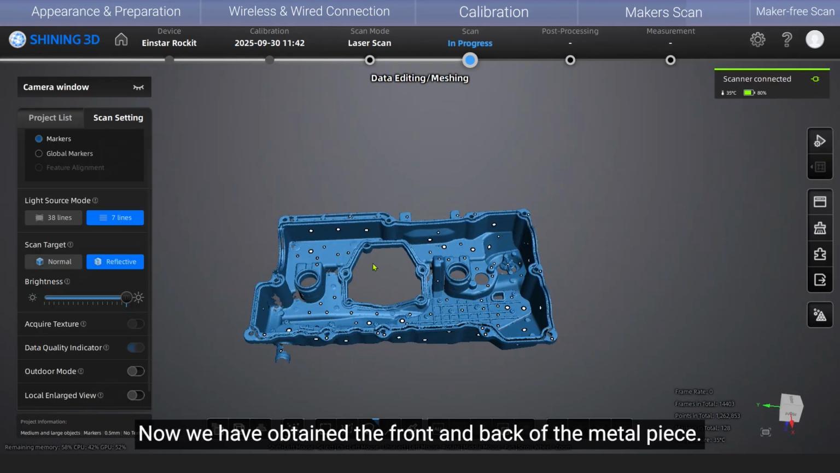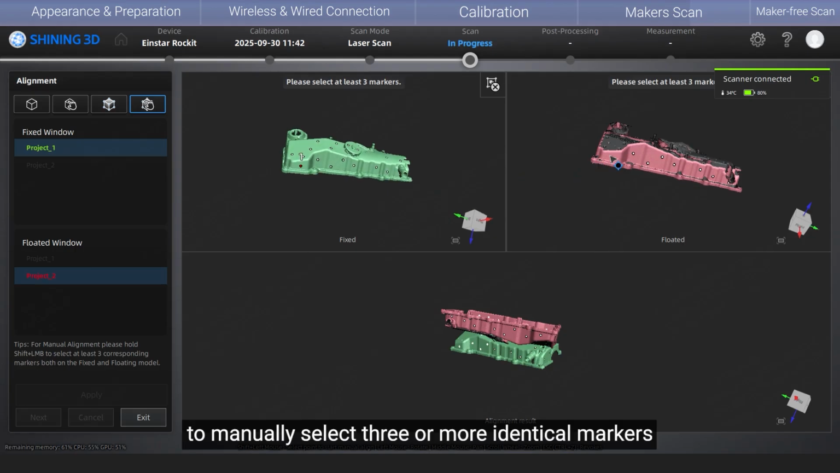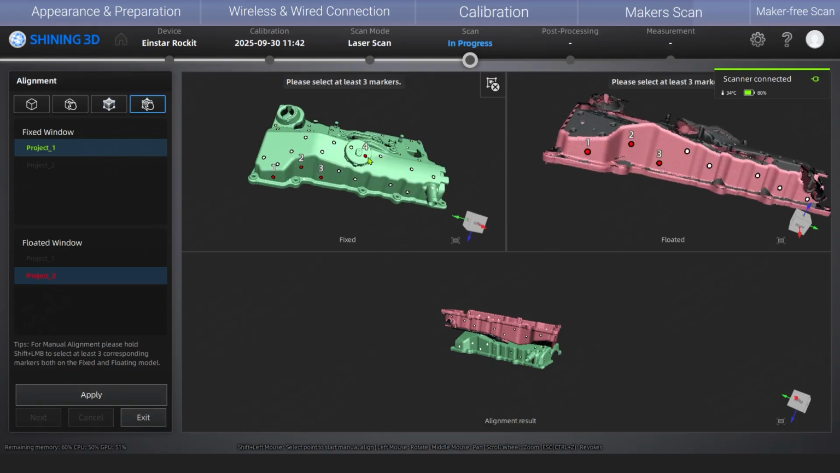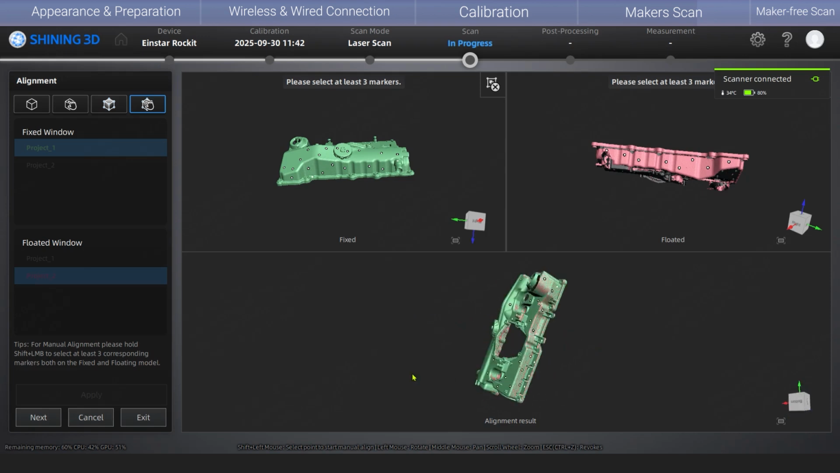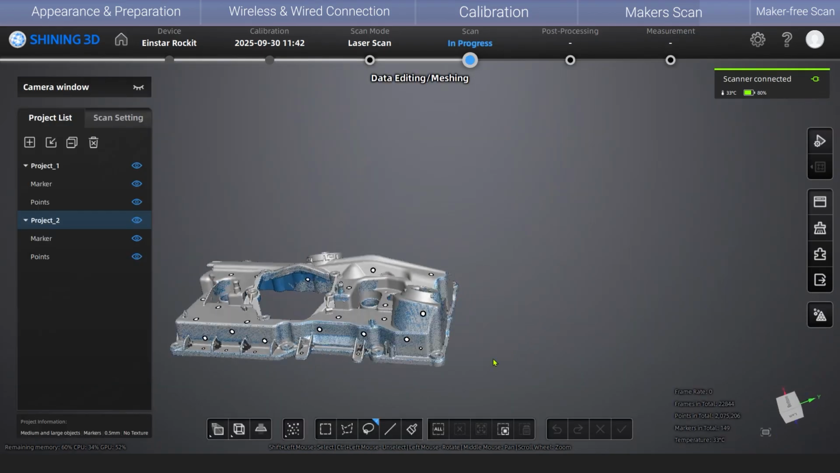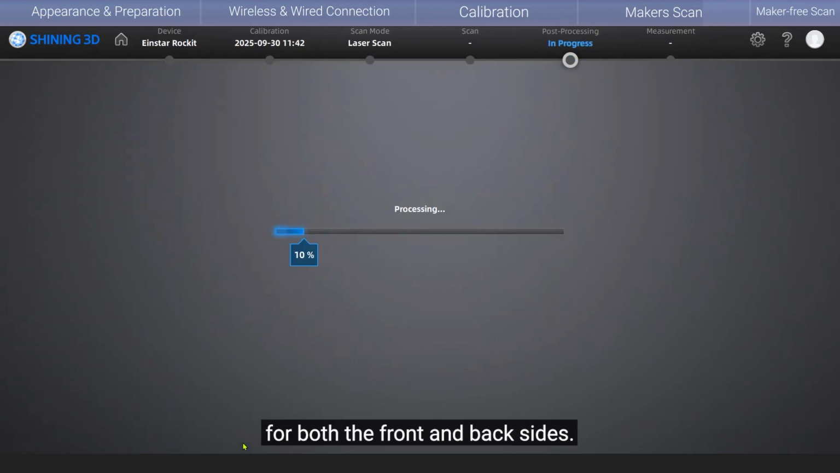Now we have obtained the front and back of the metal piece. Click on Project Alignment, hold Shift key and click the left mouse button to manually select 3 or more identical markers on the 2 projects for assembly. Finally, you will obtain a complete set of engineering data for both the front and back sides.